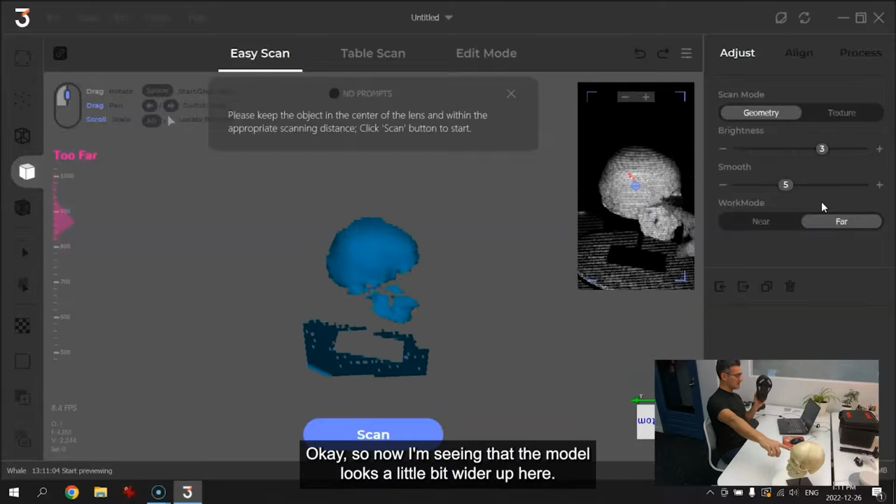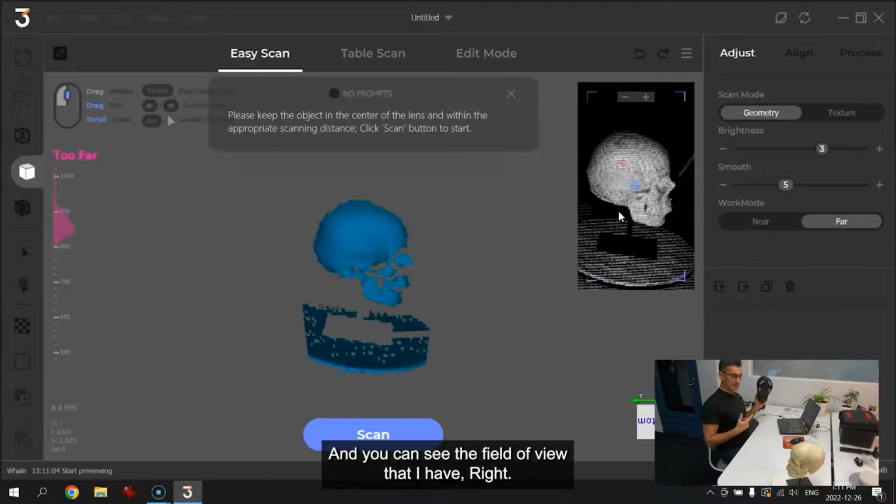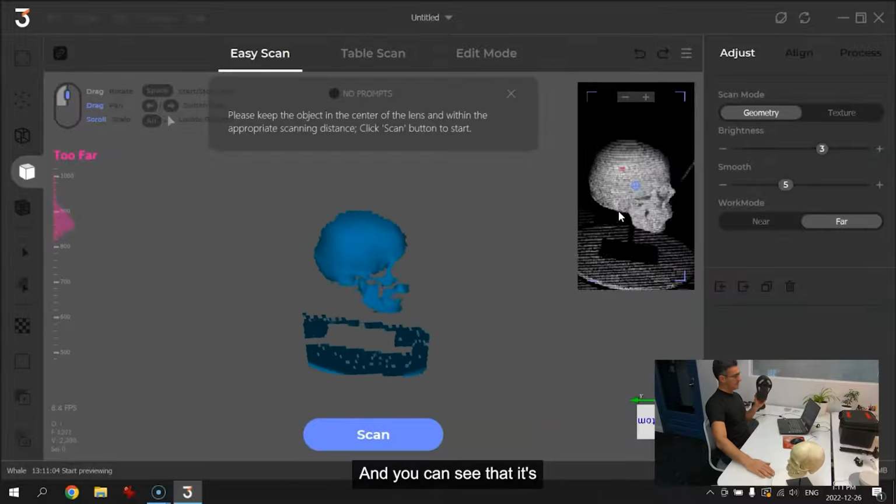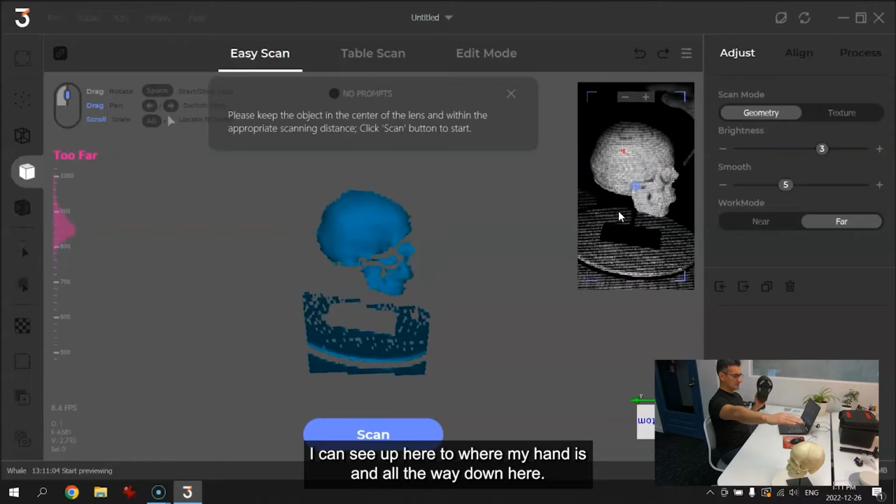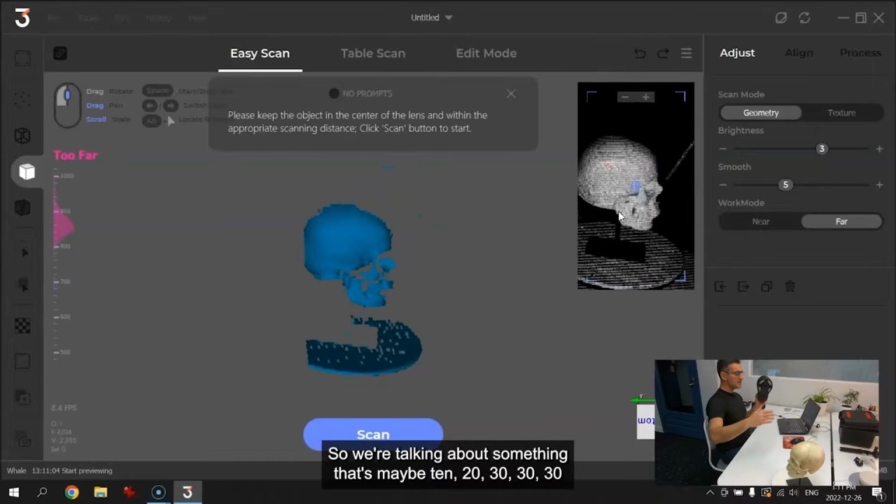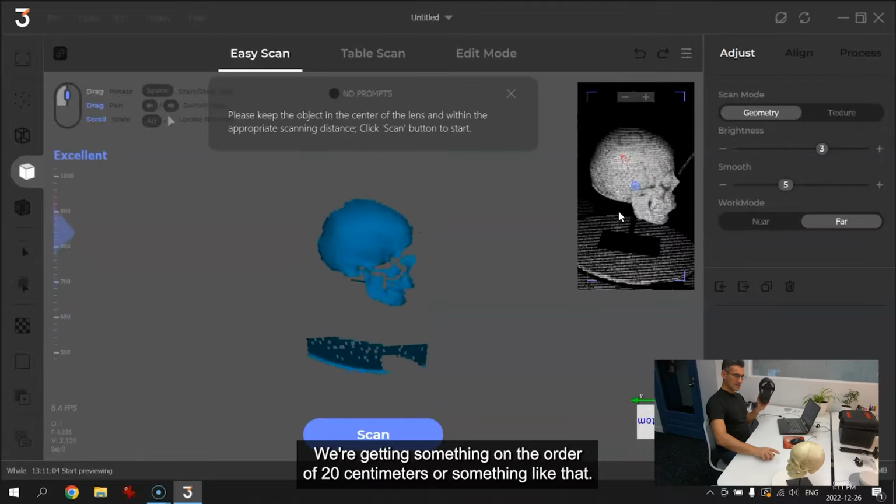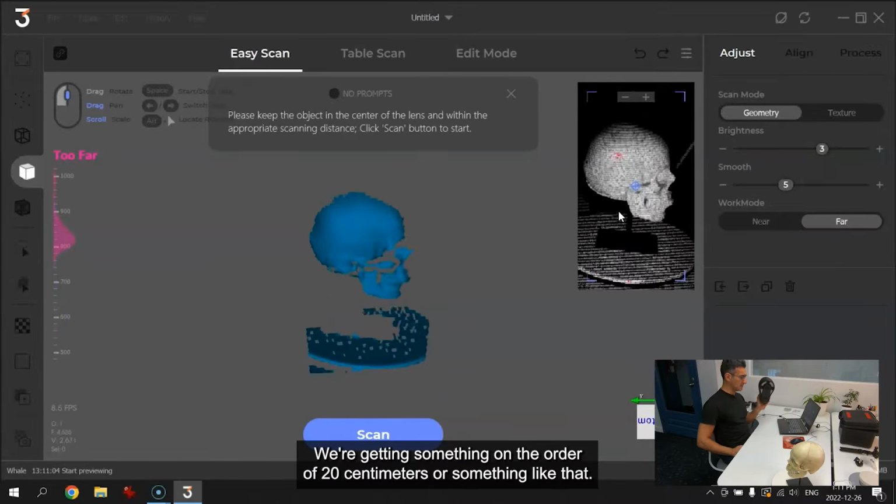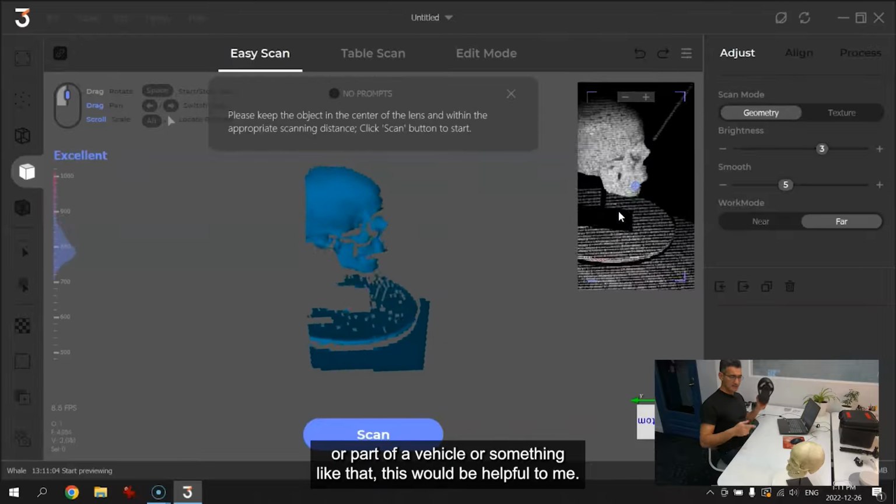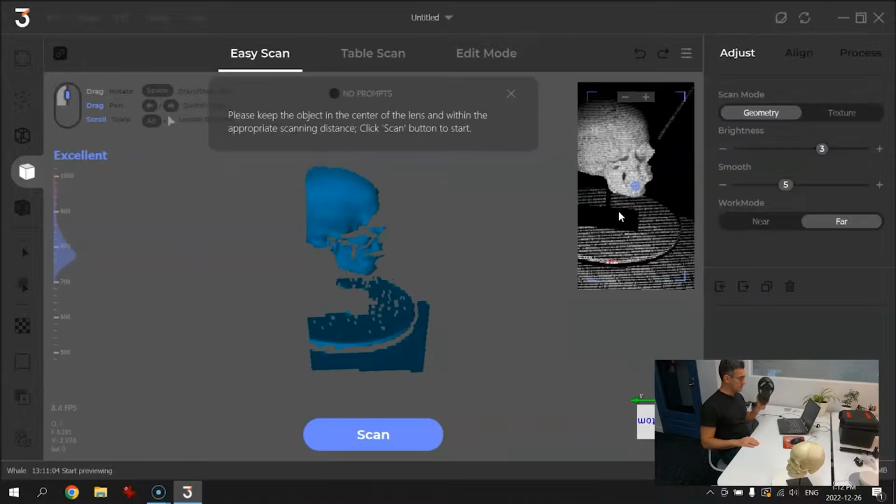Okay, so now I'm seeing that the model looks a little bit whiter up here. So that's not bad. And you can see the field of view that I have, right? I'm probably about a meter away right now, 3.5 feet, something like that. I can see up here to where my hand is, and all the way down here. So we're talking about something that's maybe 10, 20, 30 centimeters or so that I can pick up in the field of view, up and down this way, and across, we're getting something on the order of 20 centimeters or something like that. So not too bad. If I was doing something like a tire or part of a vehicle, this would be helpful to me. I would use this far mode to pick up a little bit more detail from farther away. Good.